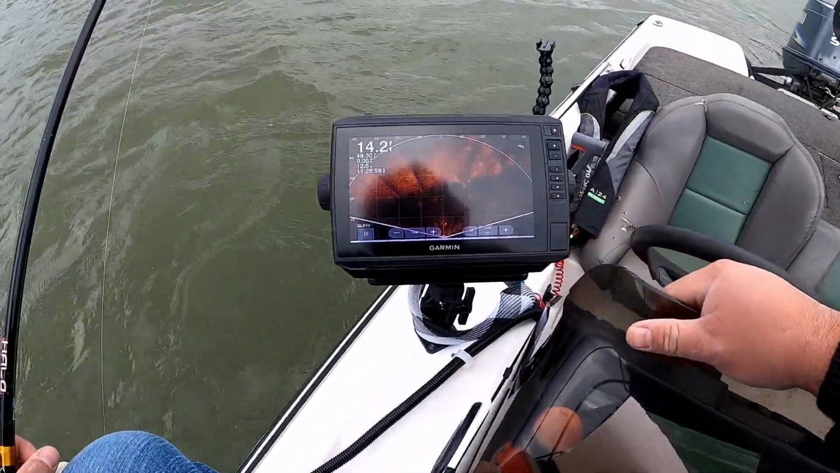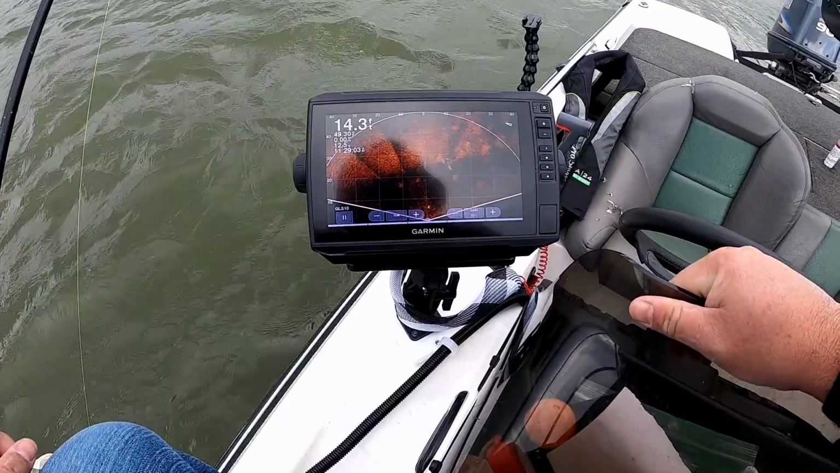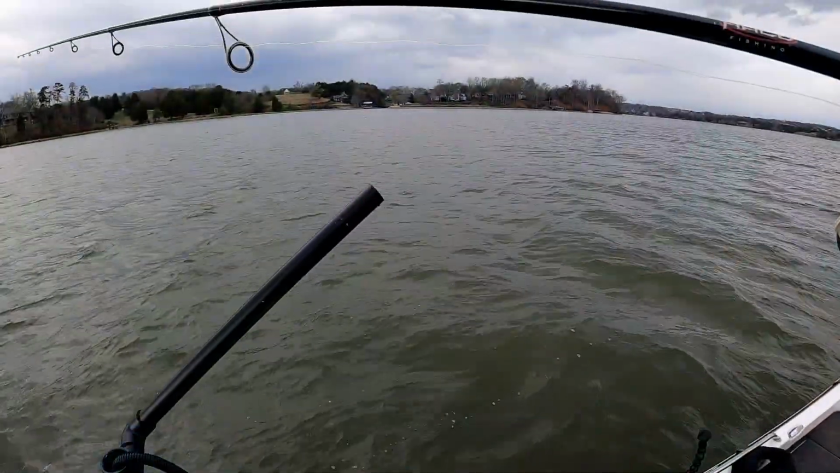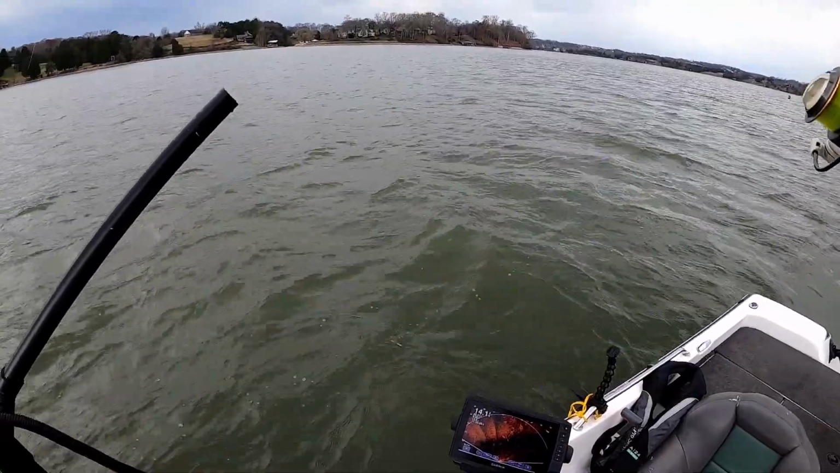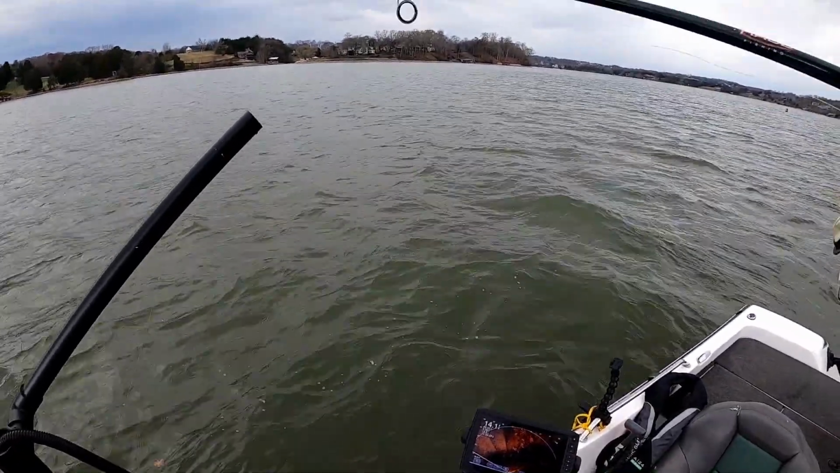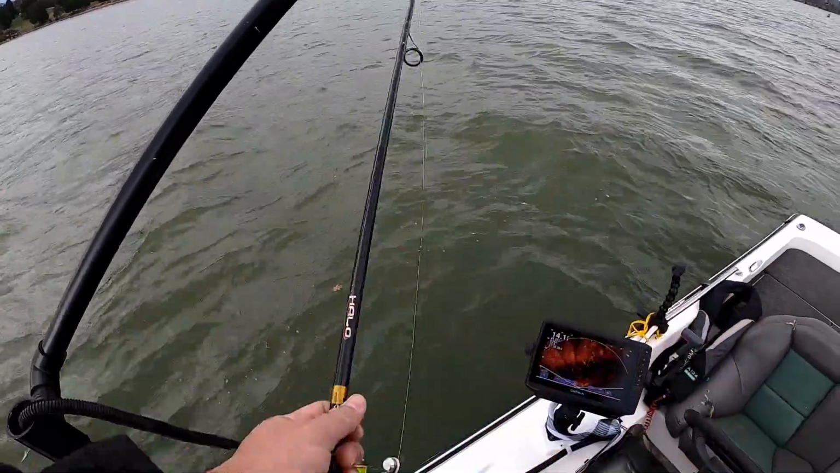Now, it is windy out here. This is not ideal conditions to be trying things out, but we got the old tracks, otherwise I wouldn't be out here at all. Now, for bass fishing, I can see casting I'm gonna like this perspective mode. It's really hard to see your jig right here. We might switch.